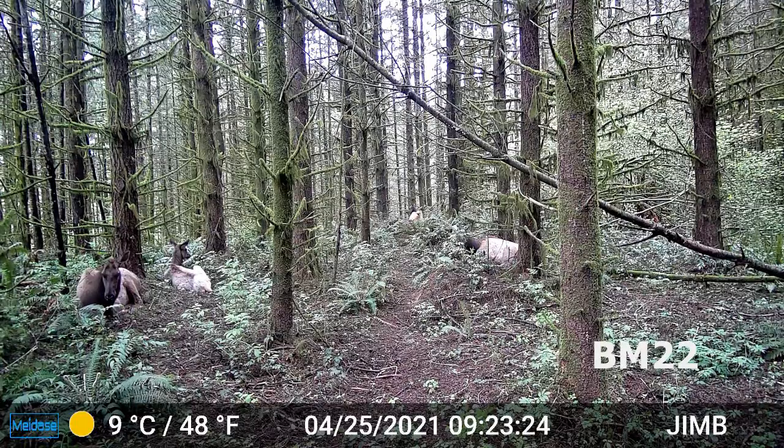But this camera, facing the woods where they bed down, they are rubbing on it. It is getting bad, but it is holding up. So, man, these straps holding these up are really good. Something else you will see in this particular video, aside from the elk just laying there chewing their